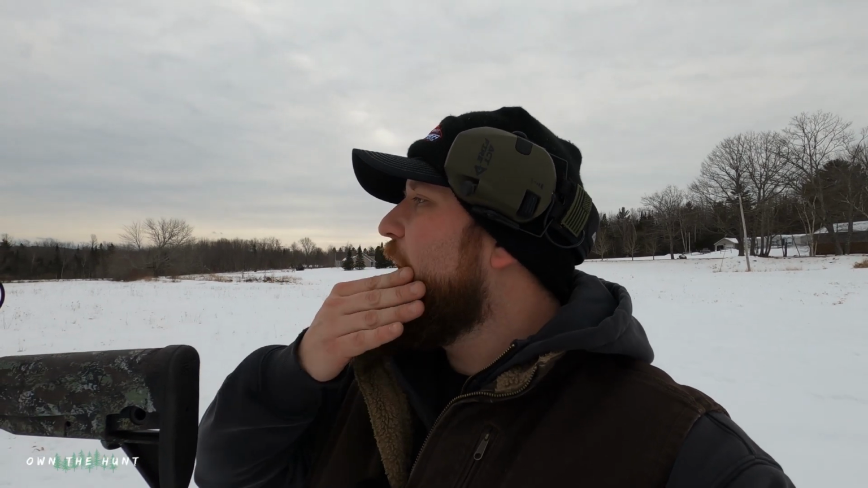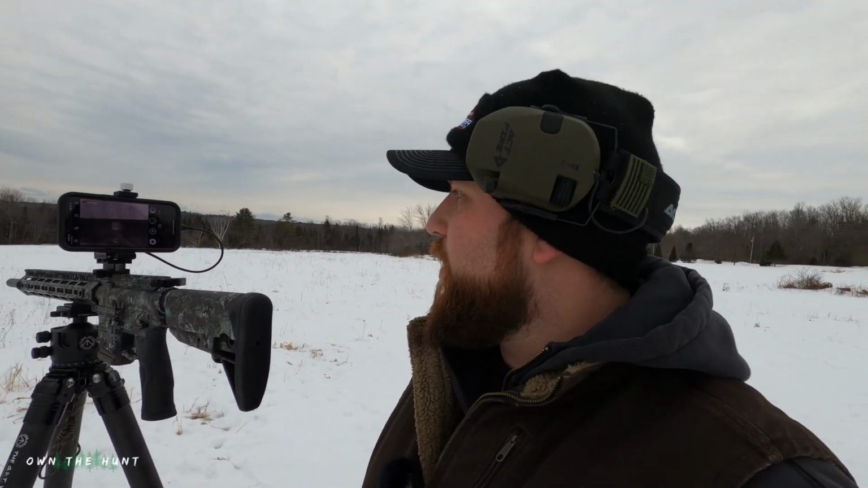What I'm hoping is I'm somewhere close. I'll try to dial it in using this method. I know it's going to be painful, but I'm going to try to dial it in so I can shoot a decent group, and then see how it does holding zero.